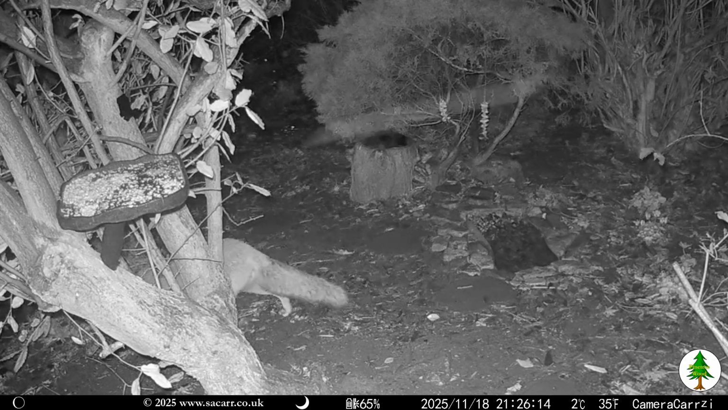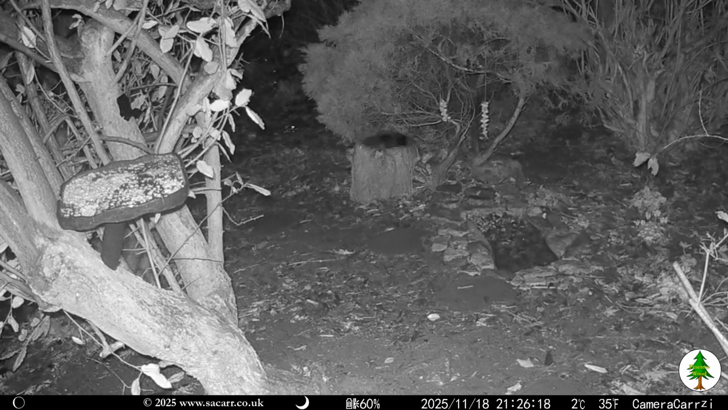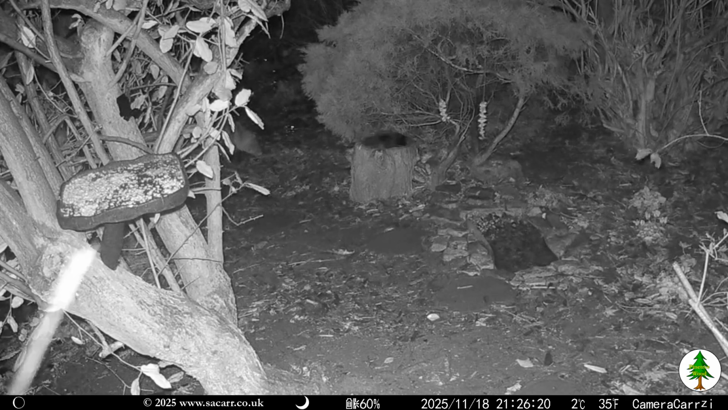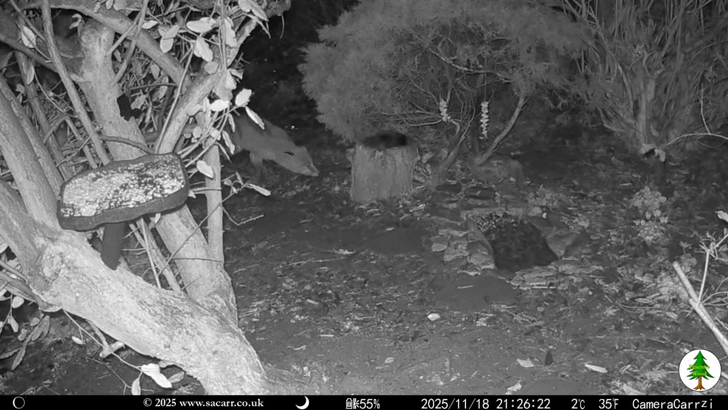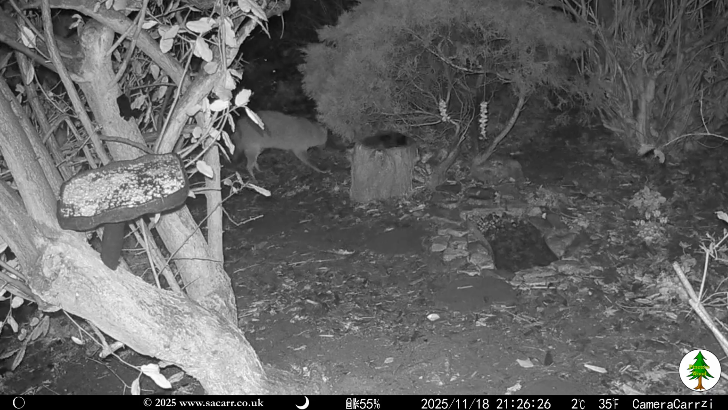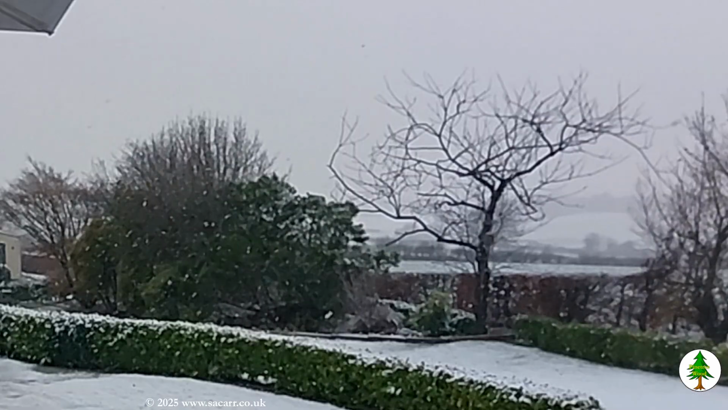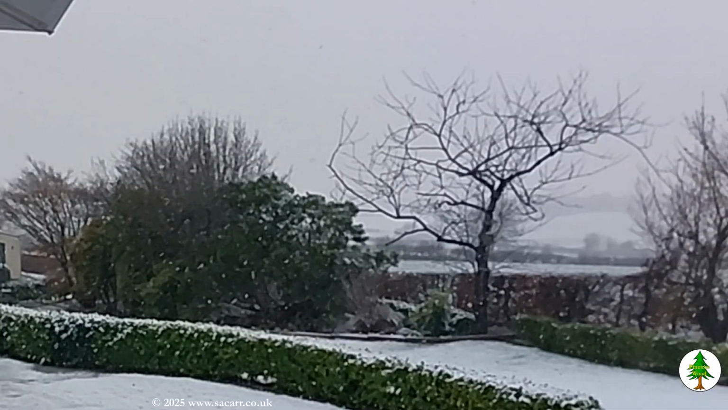The fox was back again at 9:30 for another quick look around, before heading out to the bottom of the wood. It was raining as the fox left, but it got colder as the night went on. Overnight, between the 18th and the 19th, it began to snow, laying about an inch thick across the garden.